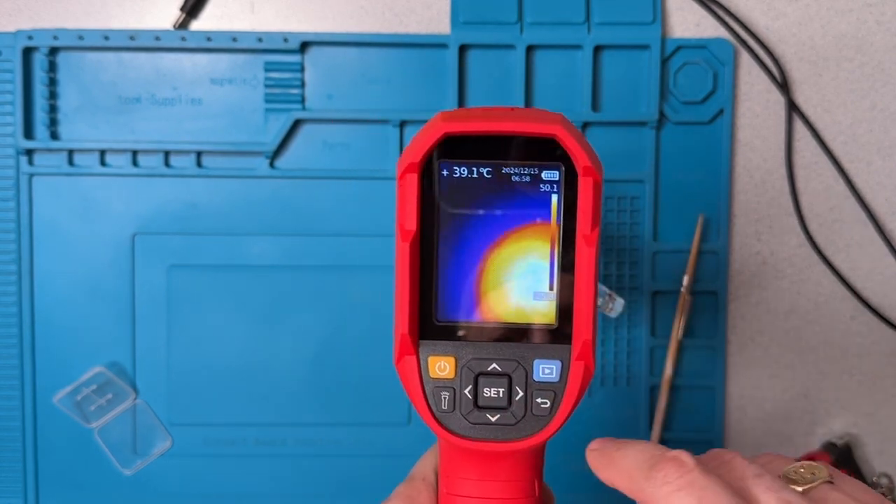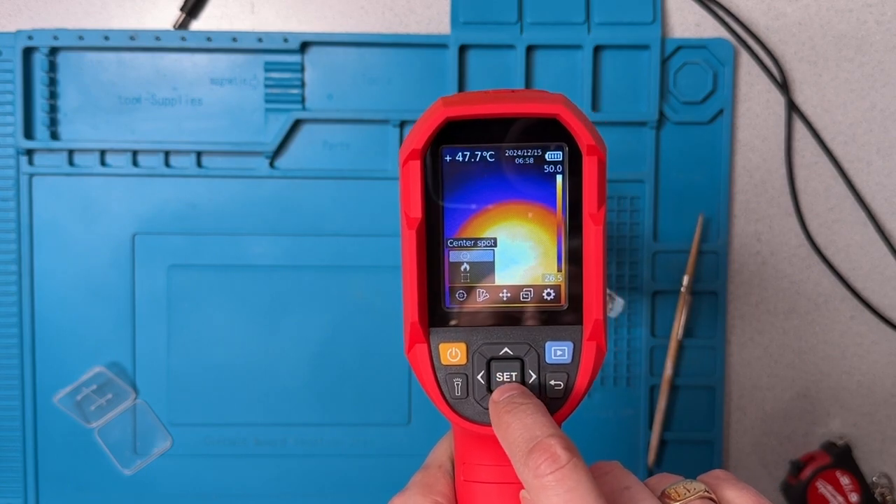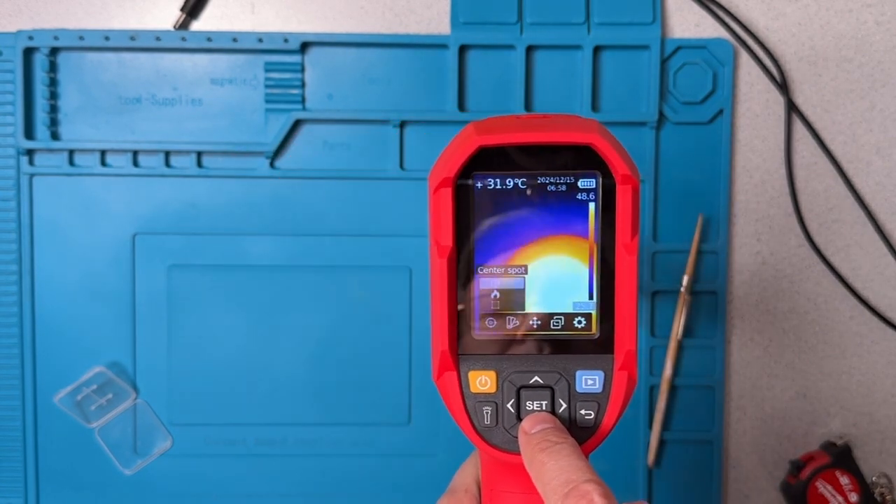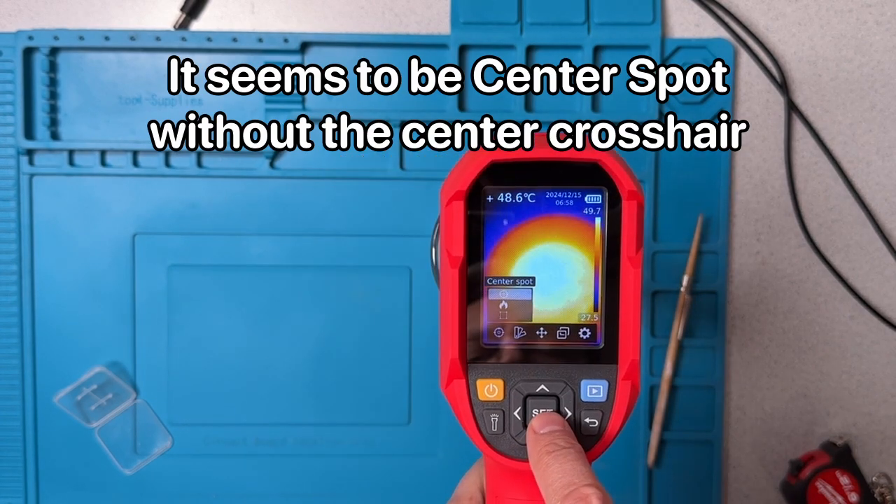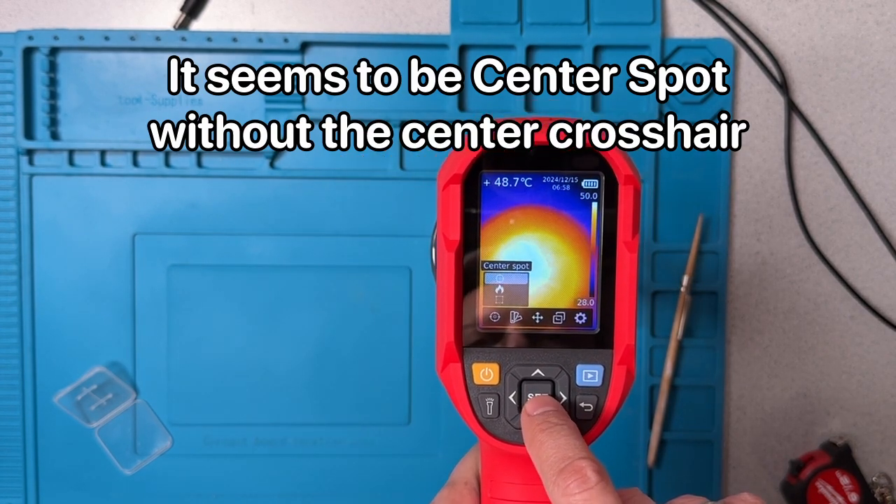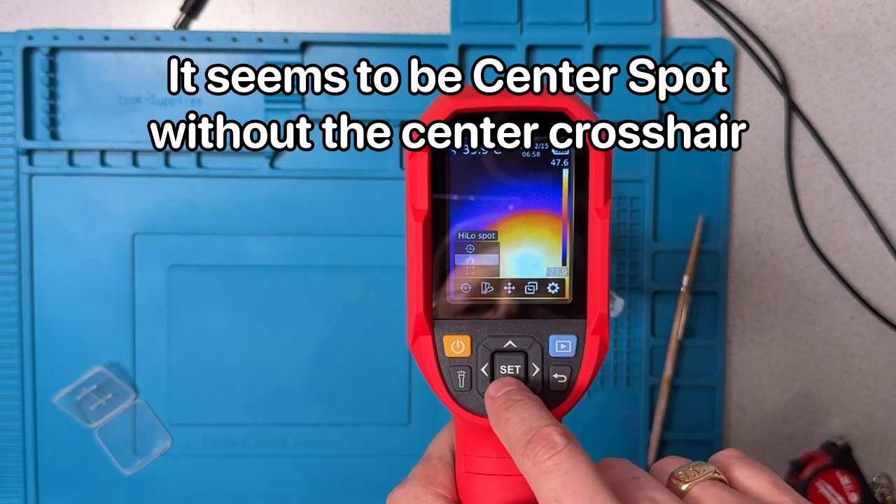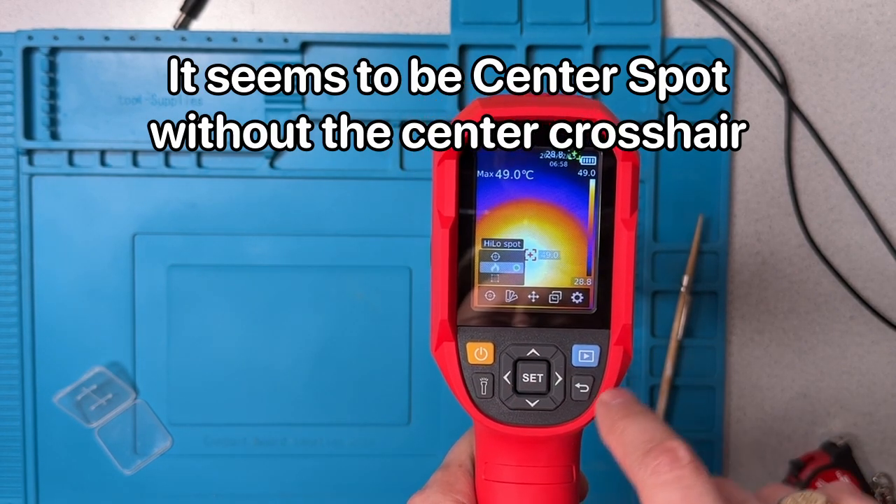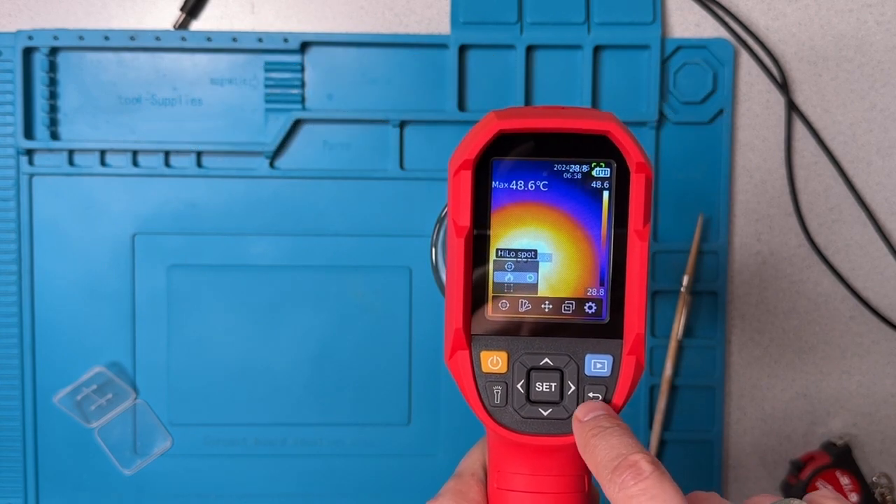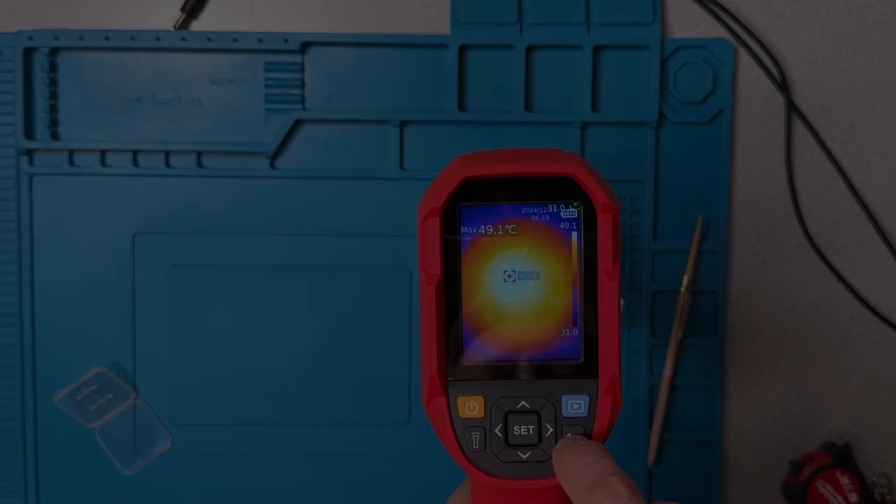I'm not exactly sure what it's showing now. I think it's showing me the hottest point in the frame, but I'm not exactly sure where that is because I don't have anything else turned on. So I tend to like this high-low spot feature, and so I'm going to turn that back on. So we're back to high-low.